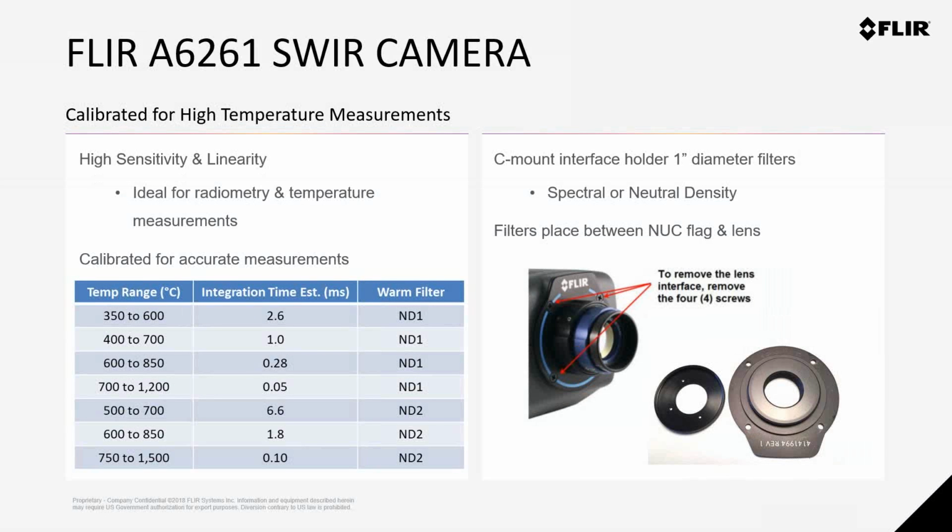It's really for this reason that the 6261 SWIR camera is a great option for high temperature measurement, especially when the material's emissivity is not known, or maybe it's changing. And since the detector in the 6261 has very good linearity, it's ideal for radiometry and temperature measurement. By using simple neutral density filters, we can calibrate the 6261 camera up to 1500 degrees Celsius as a standard, but under special calibration go all the way up to 3000 degrees Celsius.